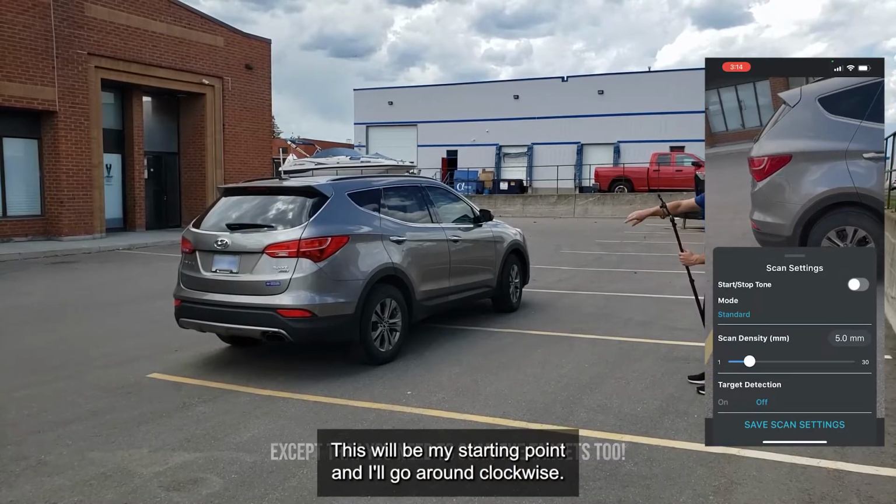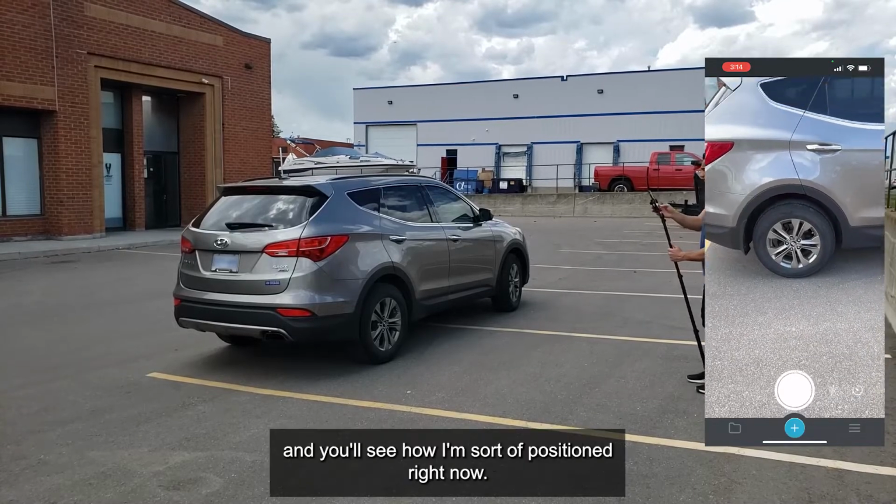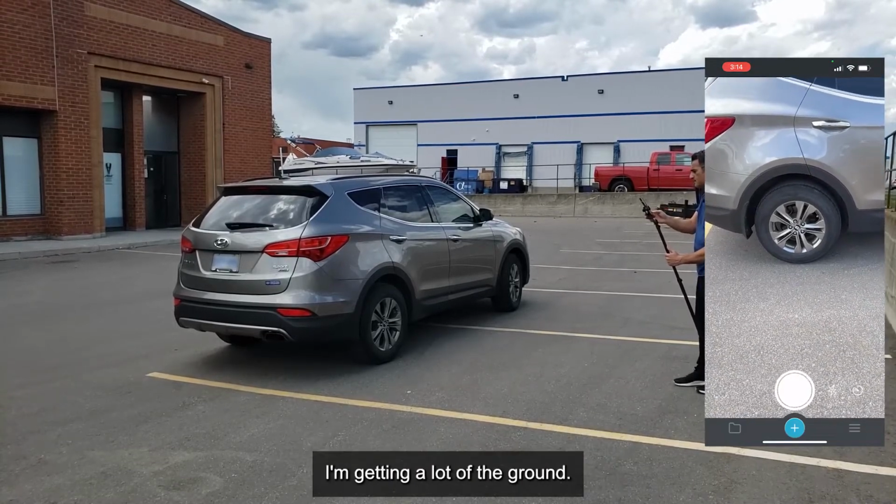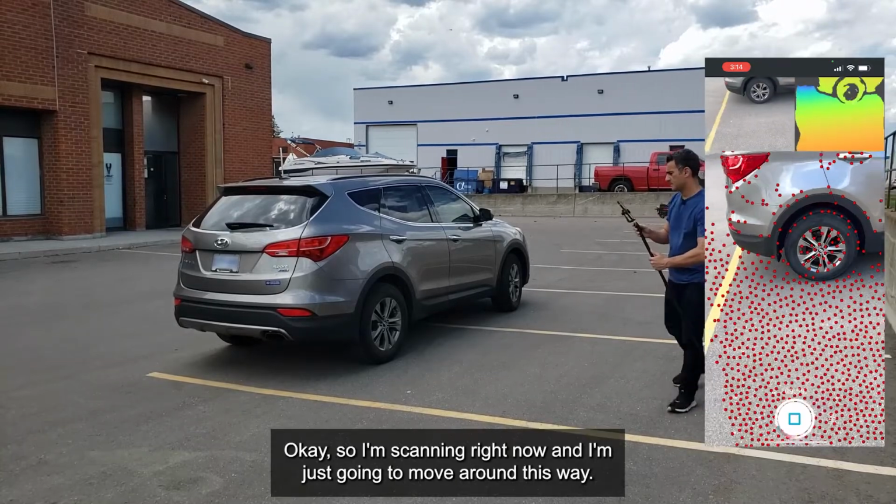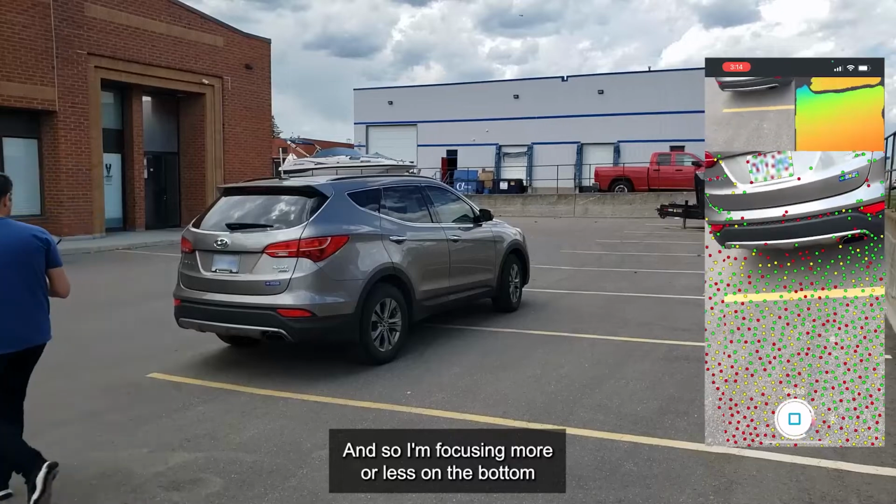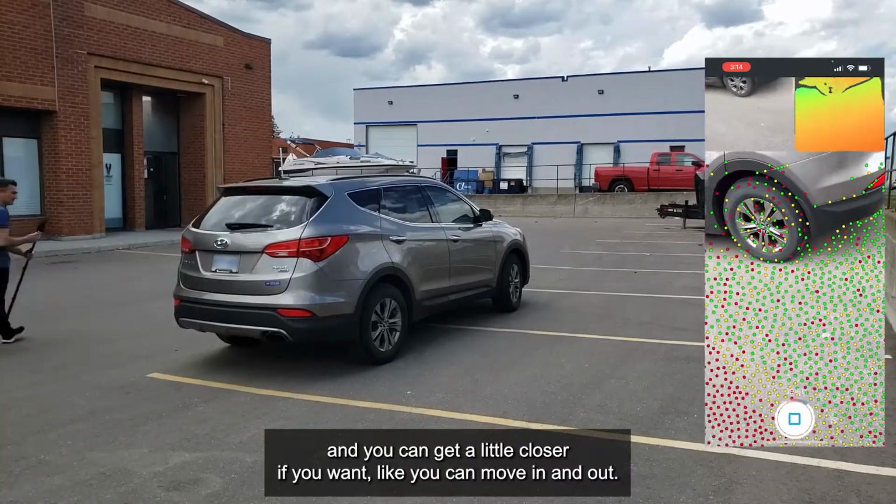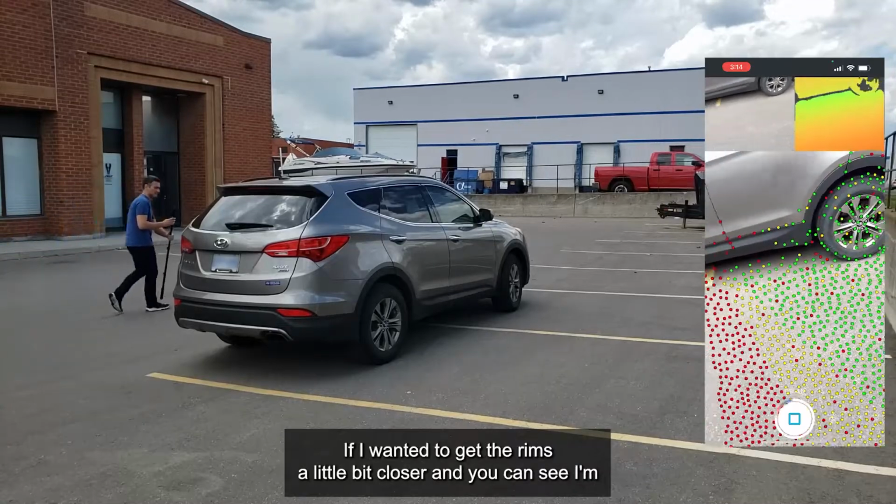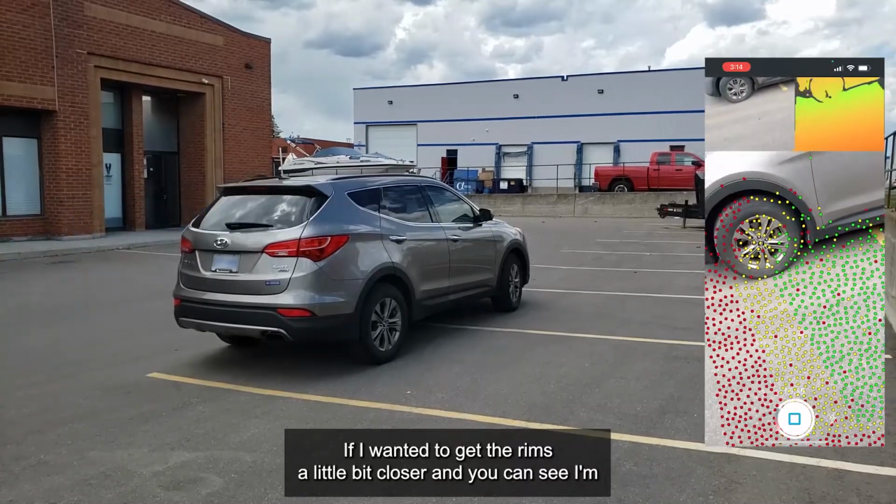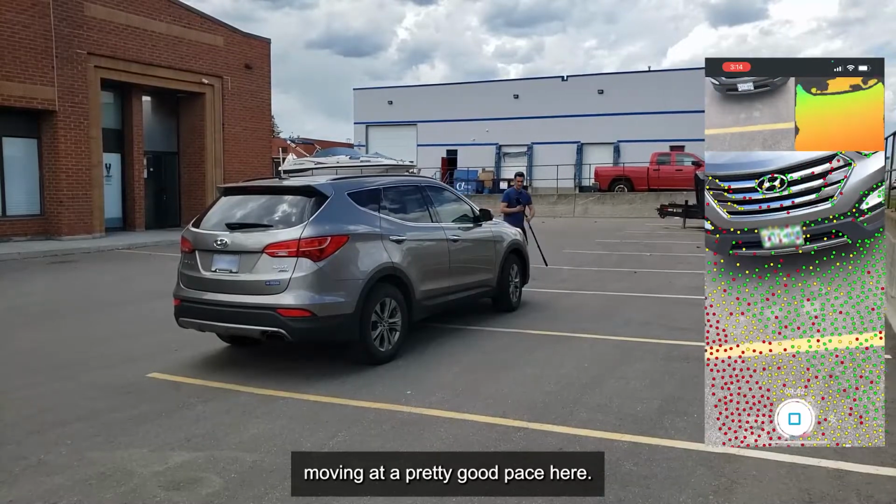Let me get started here. This will be my starting point, and I'll go around clockwise. I'm going to save the scan settings, and you'll see how I'm positioned right now. I'm getting a lot of the ground. Okay, I'm scanning right now, and I'm just going to move around this way. I'm focusing more or less on the bottom, and you can get a little closer if you want. You can move in and out if you want to get the rims a little closer. And you can see I'm moving at a pretty good pace here.